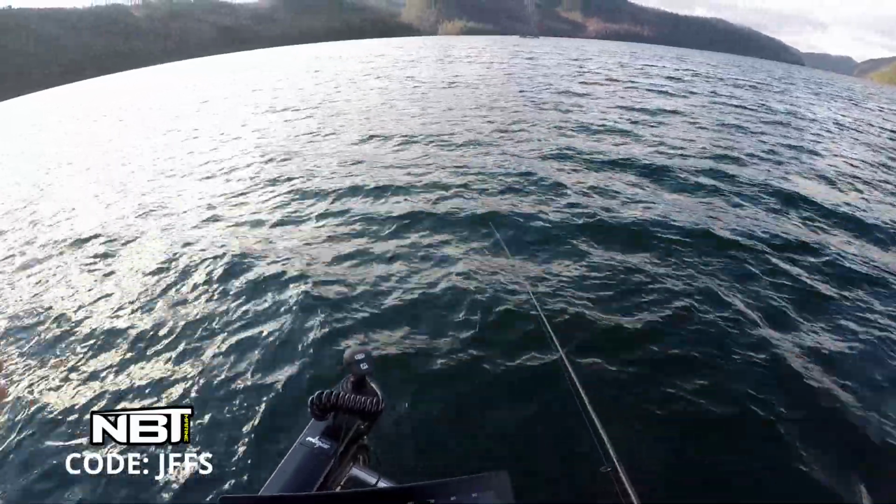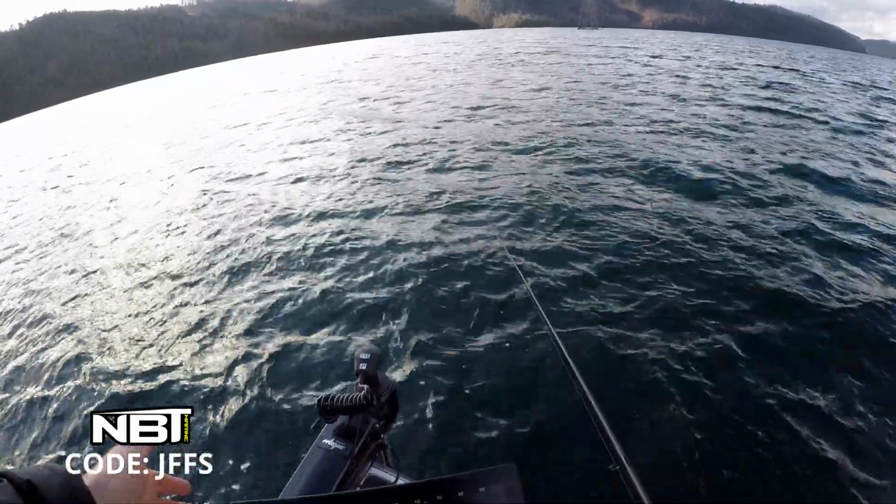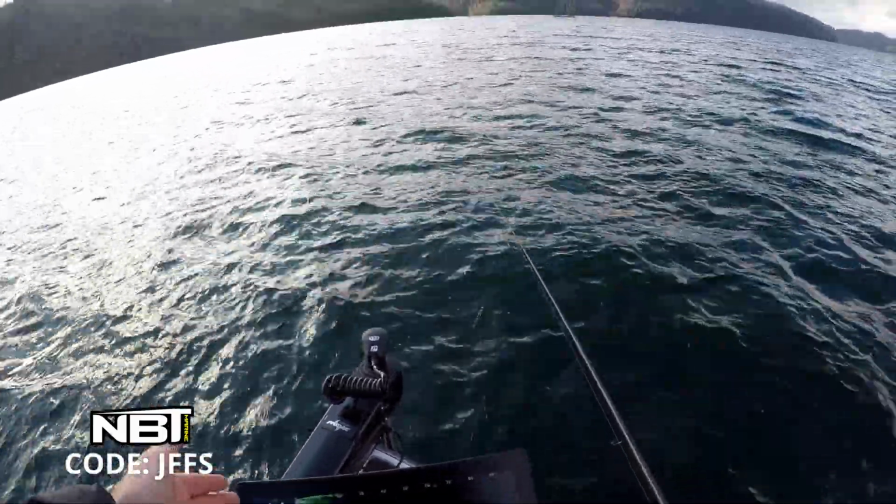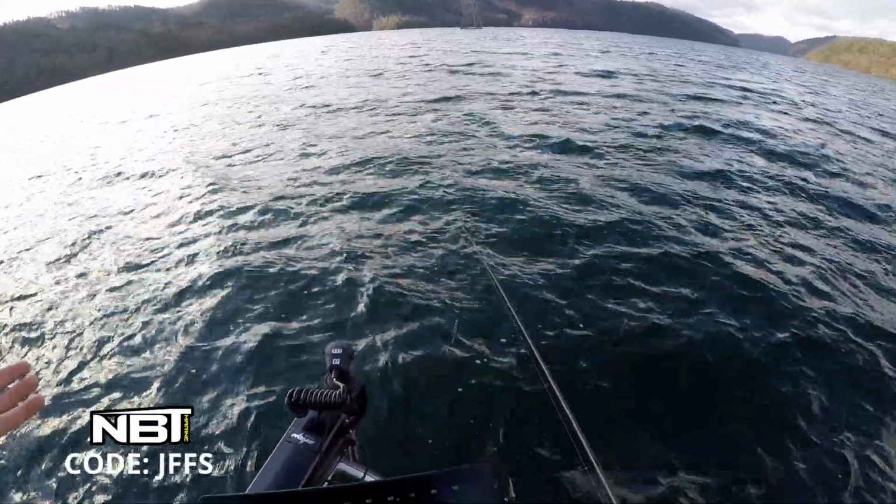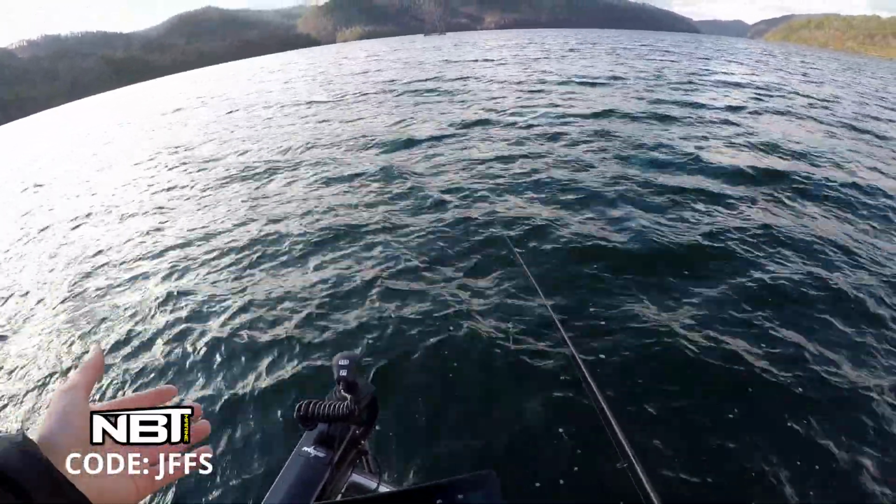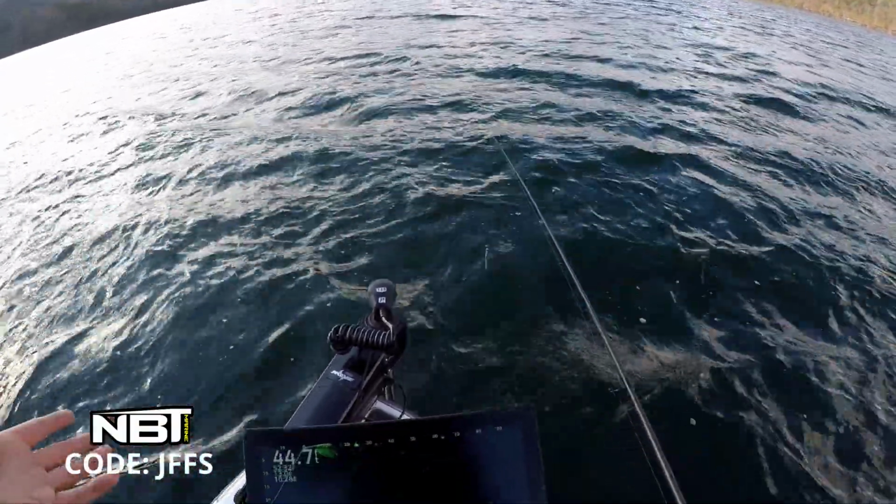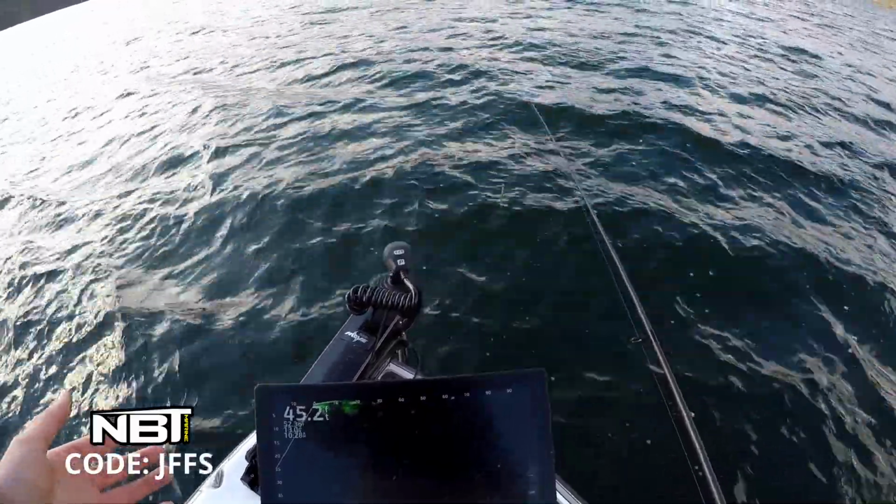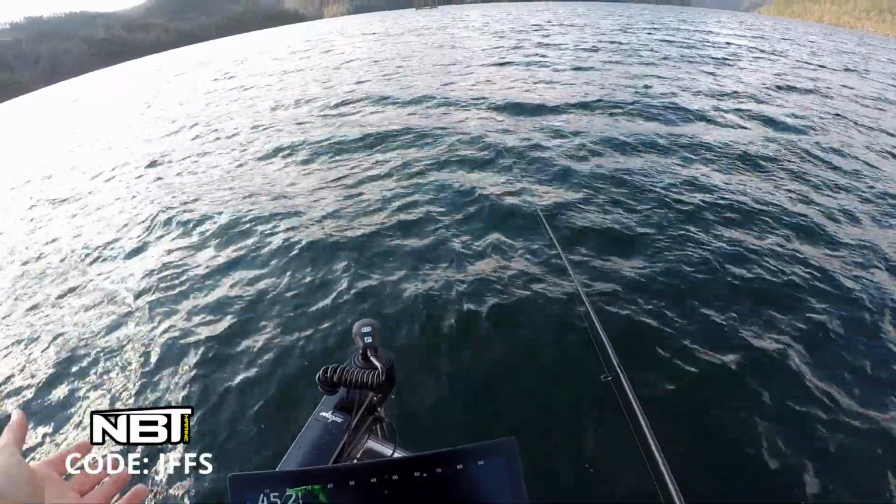And I think it's important to have a good unit to do this, because obviously the further out you see them, the better chance you have at catching them, right? When I'm scoping, I keep my trolling motor a little higher, just because I can cover more water that way.